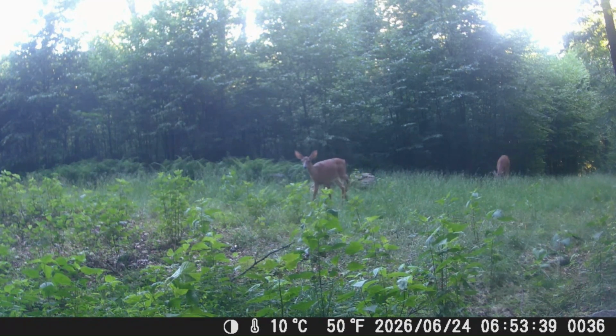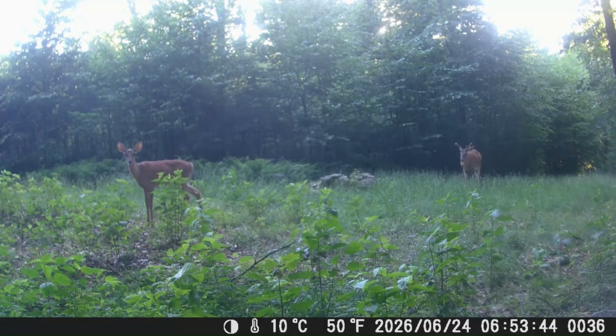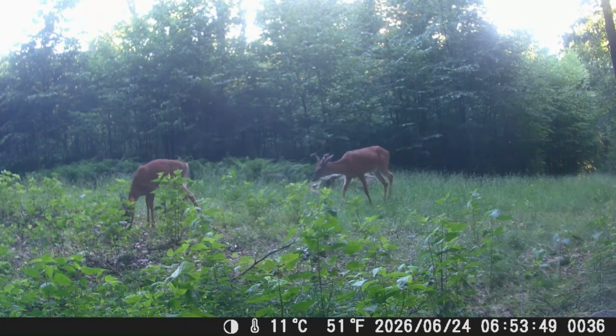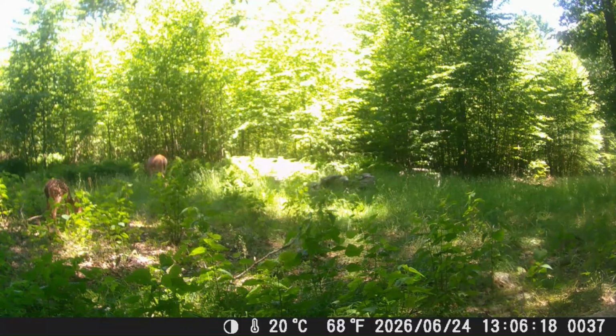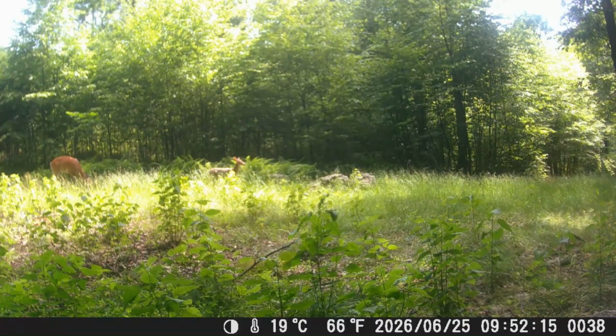We got a couple of deer coming up through from the road direction. That second one looks to be a fairly decent buck. Looks like the doe and the fawn's back in there again. Fawn's in there and mom's there coming behind him with her.